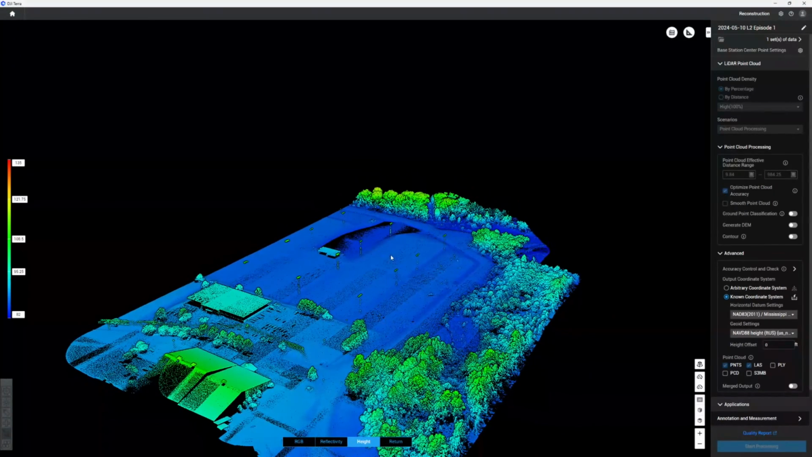So we're going to close this out. I'll open up Global Mapper. We'll take a really quick look in there, and then from there we're going to move into LiDAR 360, do the ground point classification, and see how everything's shaking out.